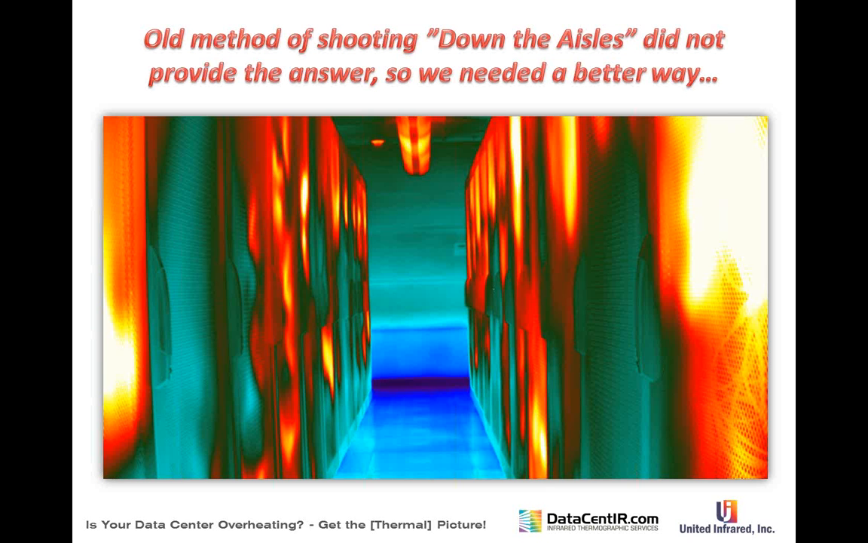So we use these pictures, but they're just a very small part of the whole. We also know, as you can see from the amount of reflection on this floor, I mean, you can see this panel right here. This is the heat from this panel. As you can see from that, it's too reflective to shoot at an oblique angle. So it doesn't give you the picture.